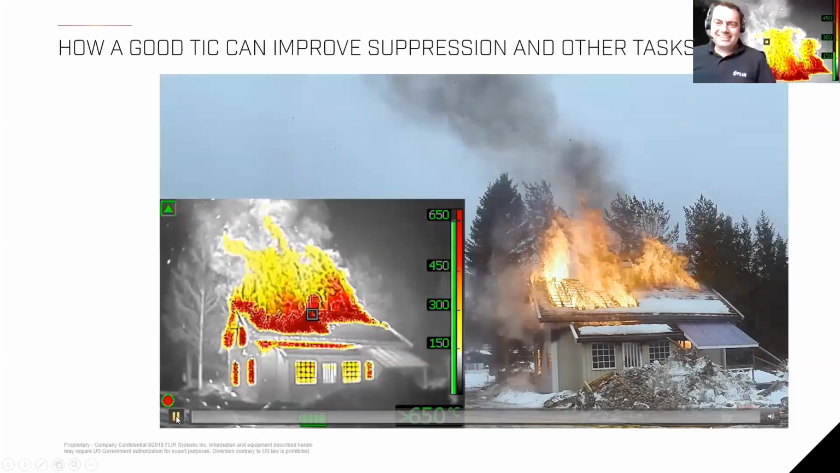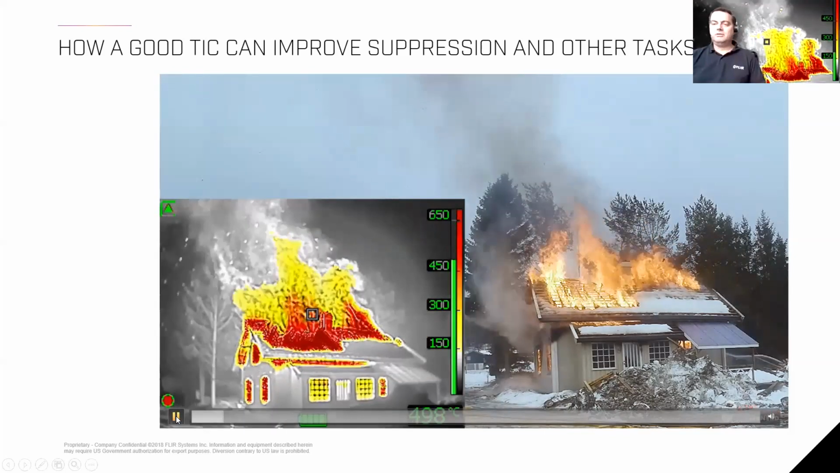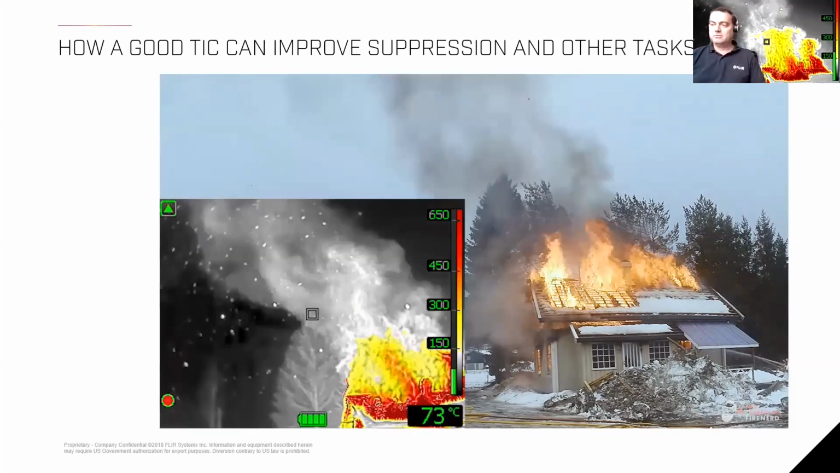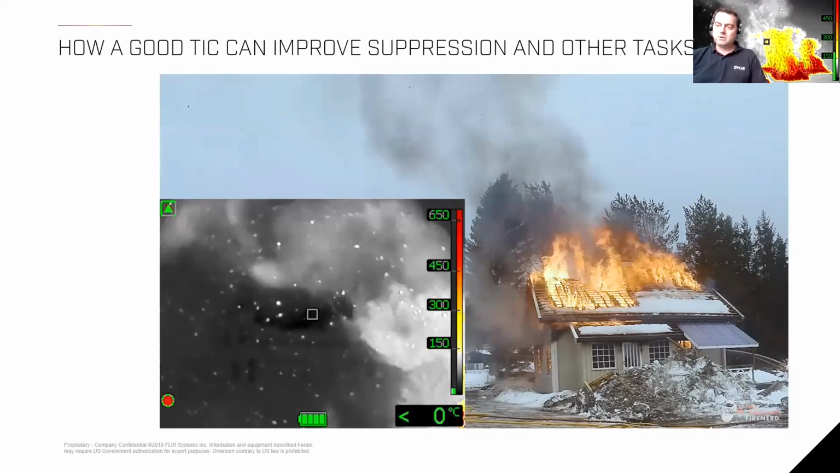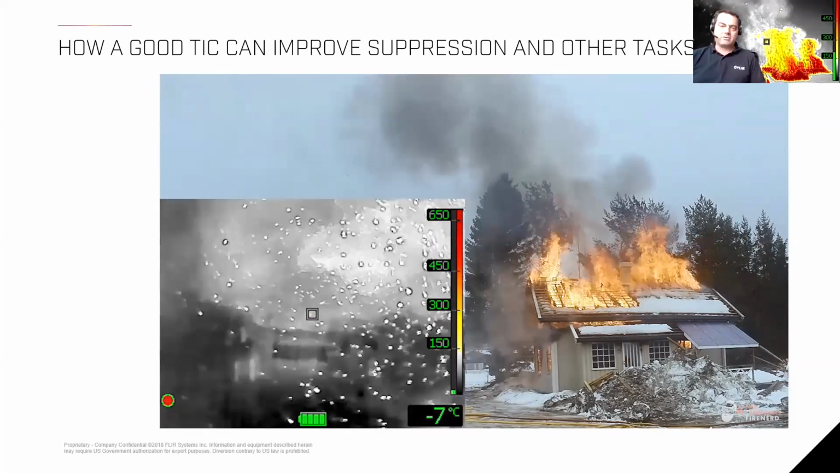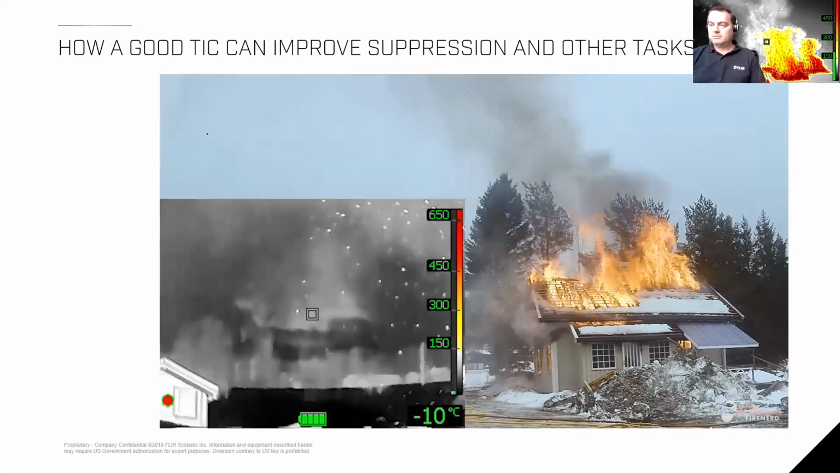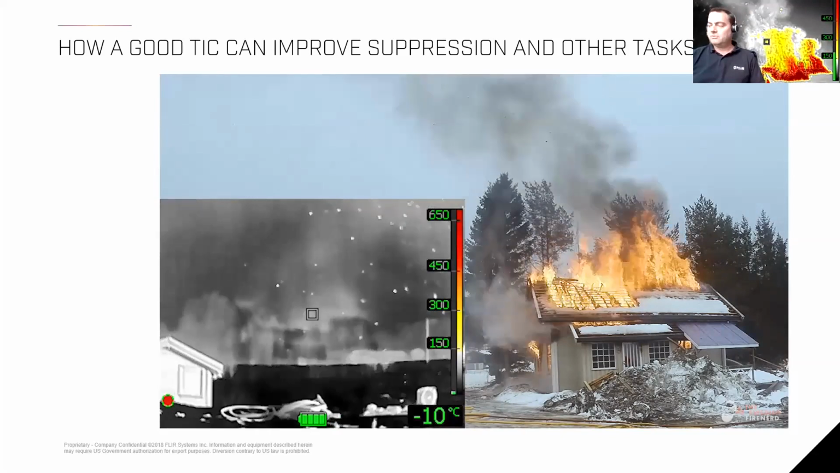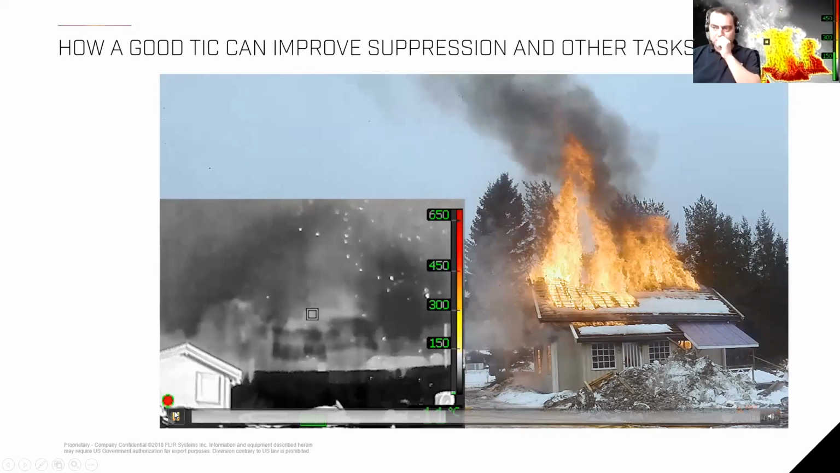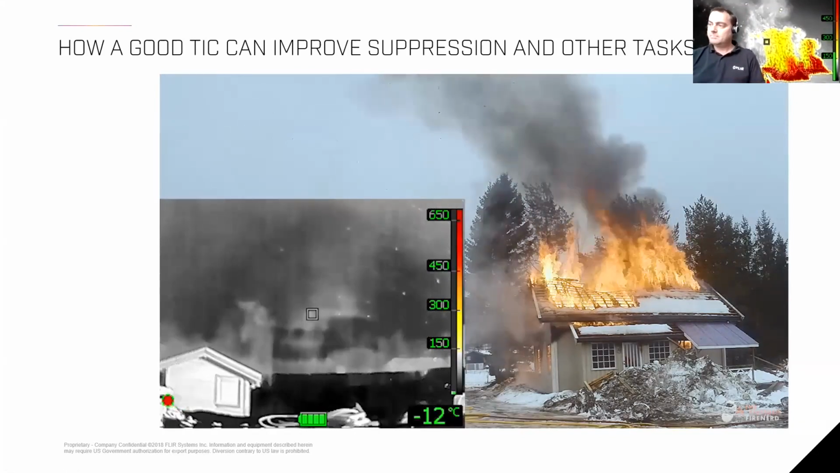Yeah, and just to mention how far the spread was, we could detect those particles like 200 meters away from the actual house burn. So it was very far. That means if you have brush or dry grass 200 meters away, that can actually spread into a brush fire or even a forest fire, right? So you need to make sure that you have someone checking that all the time.